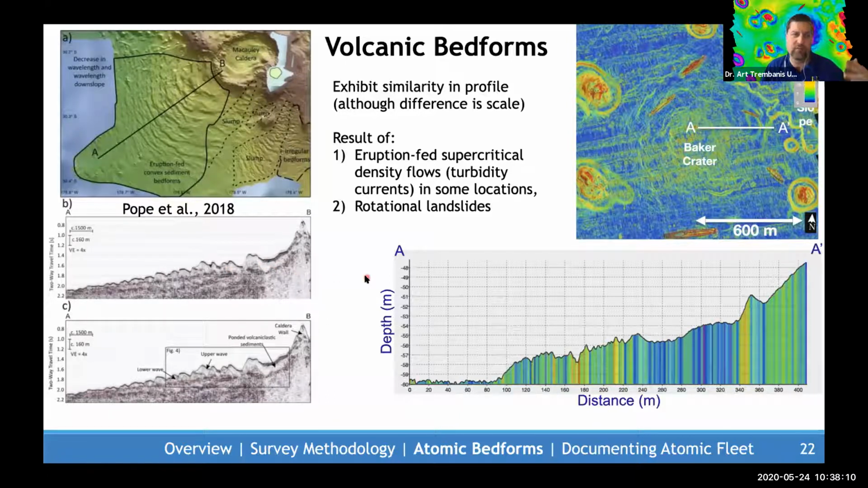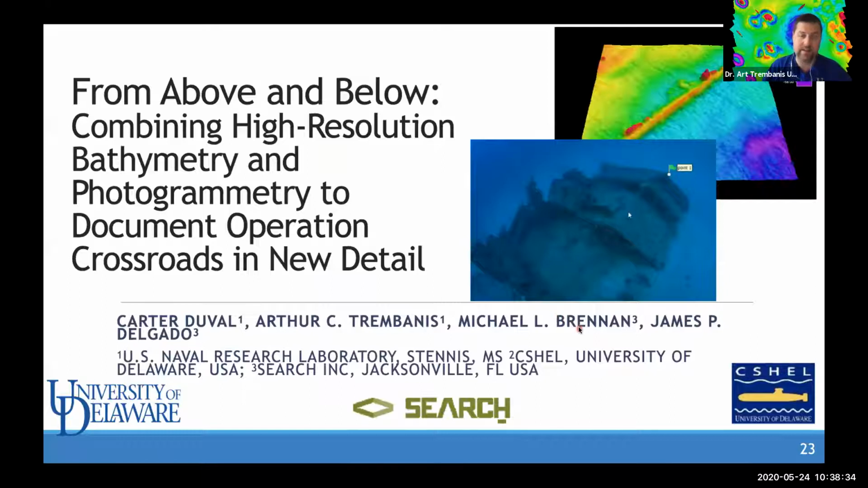And so we've been looking at analogs to volcanic collapse bed forms. Tsunami-derived bed forms are kind of the closest things that we can look to try to understand these. Again, these were really not reported or known when the team started looking at these in the late 80s and early 90s when they first went to the site.